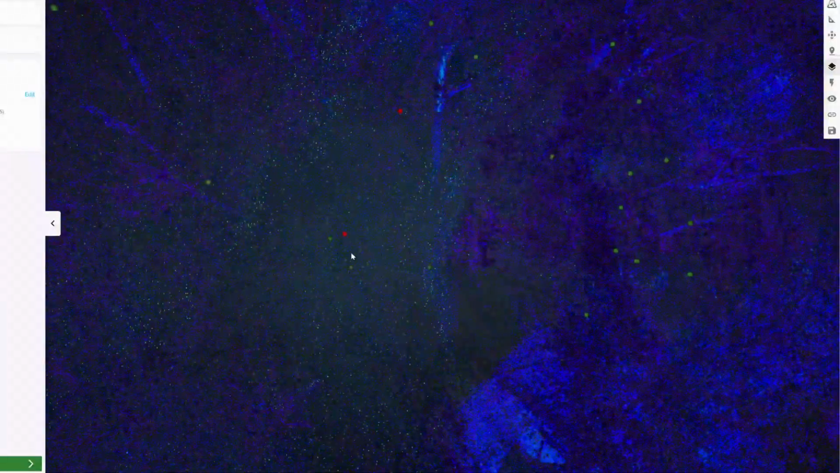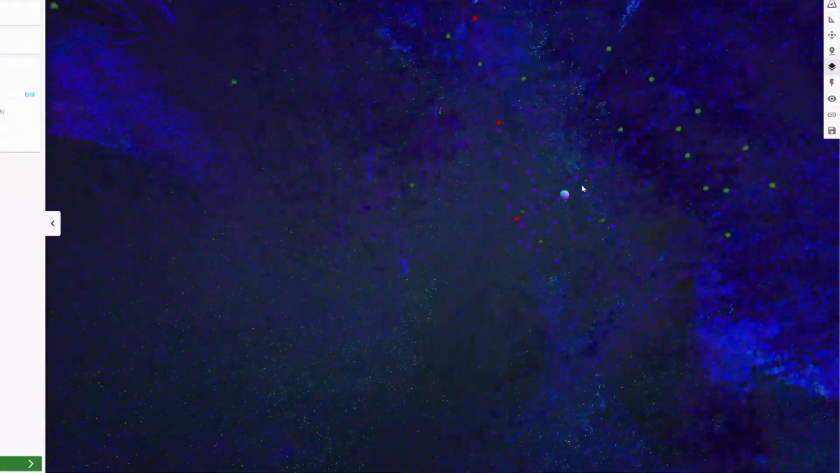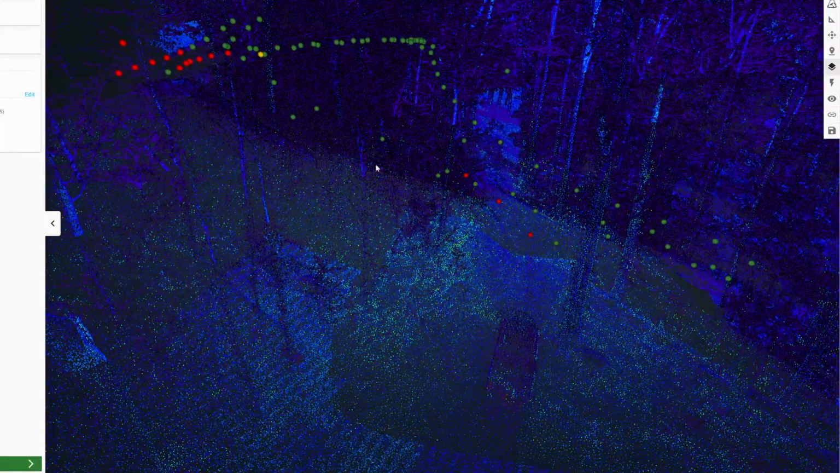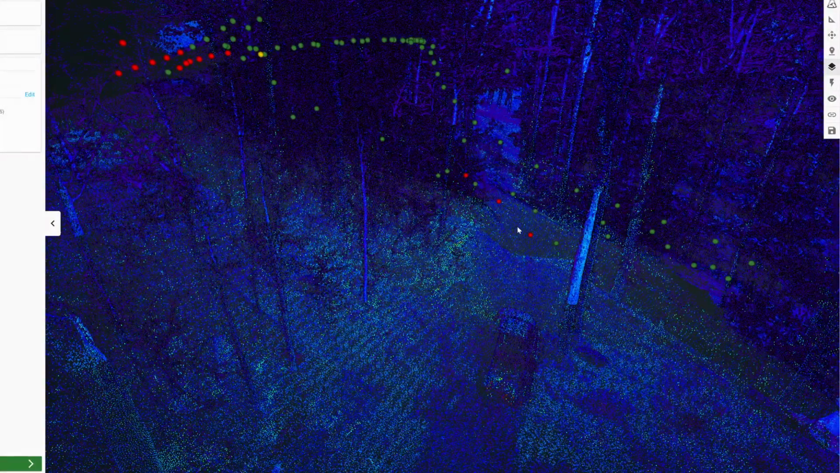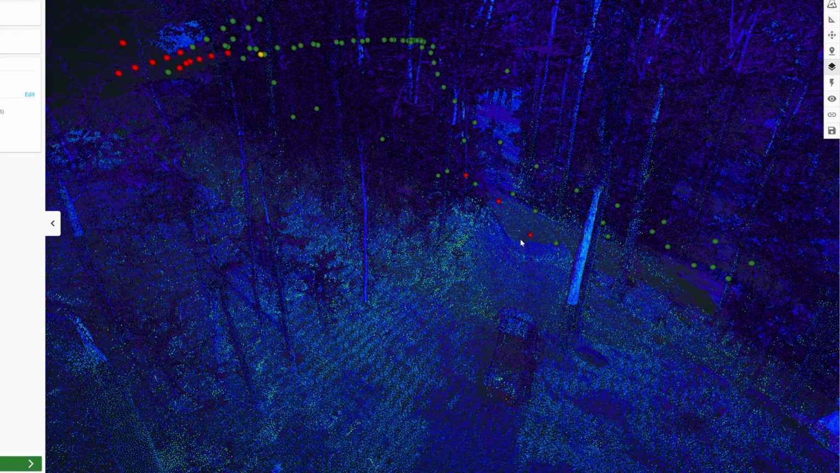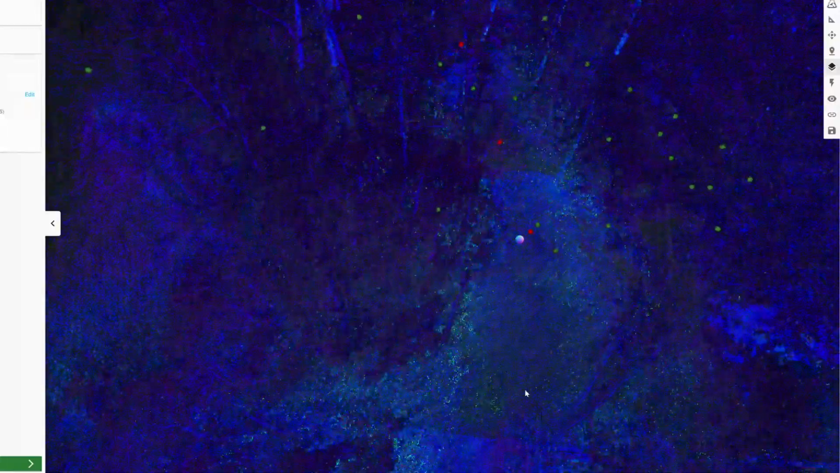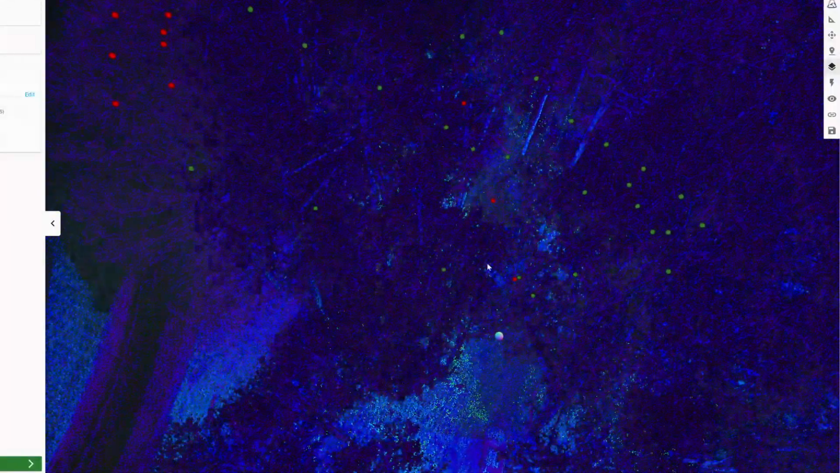You can zoom into the ground here so you can see where I'm talking about. Let that load in. You can see how that merged together to make the greater data set and fill in where we needed it to fill in for us.